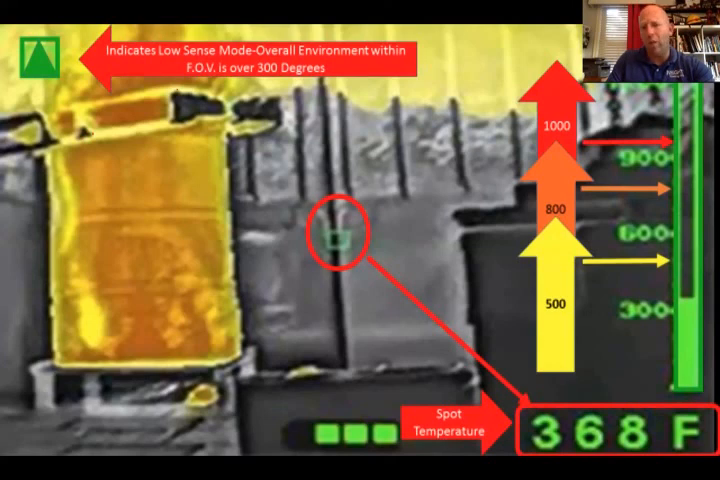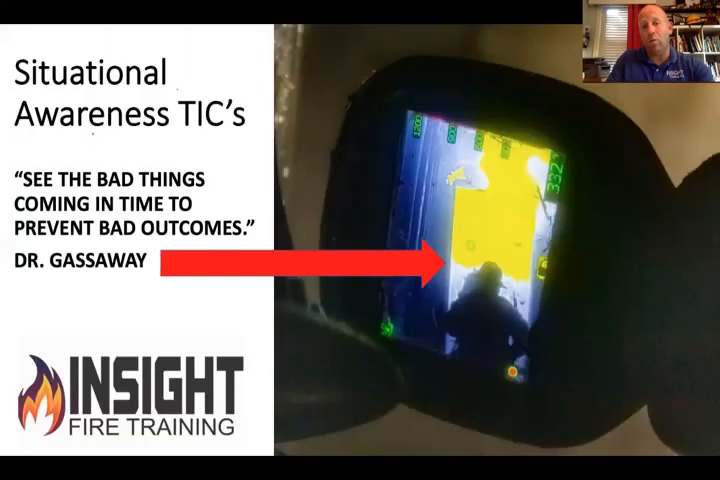It's like Rick Lasky when he tells that story about my saw. I'll go get my saw. It'll crank, chief. Well, if you know your TIC, I don't have to tell you what's bad and what's not. Our job is to interpret that image and act accordingly.